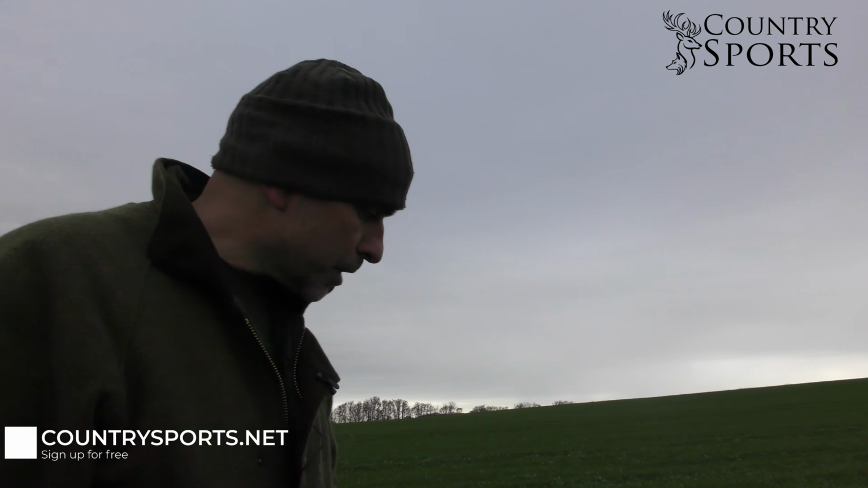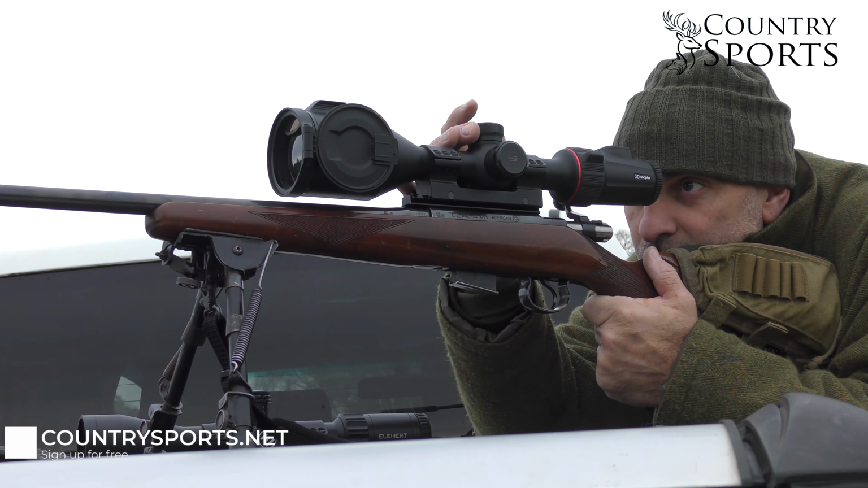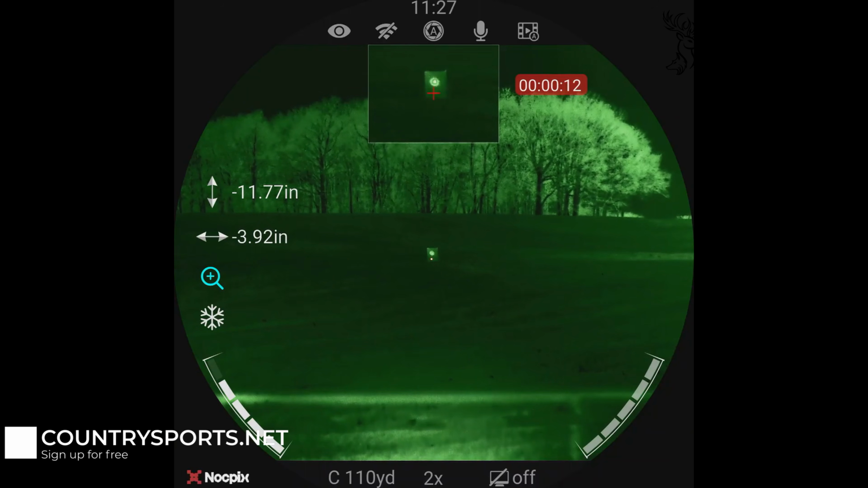Right, let's just tweak the thermal scope up a little bit and then we'll leave it at that. So I'm just going through the menu setup. So first thing I do is zoom in.